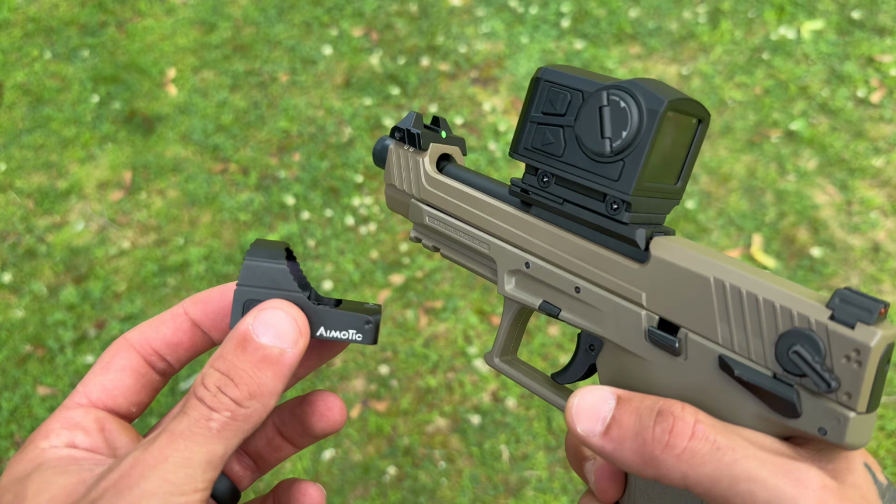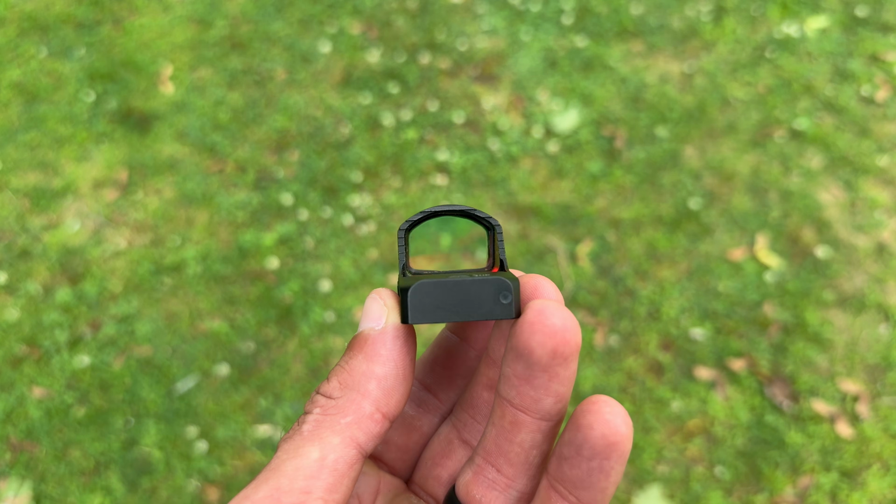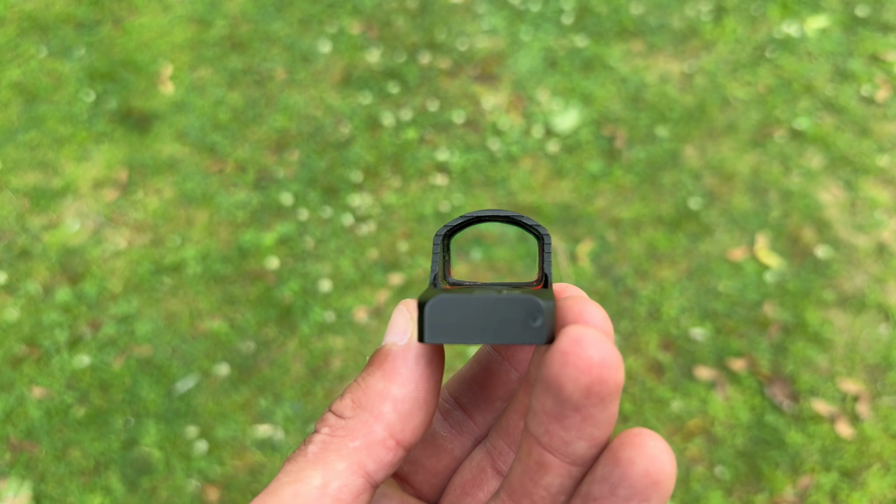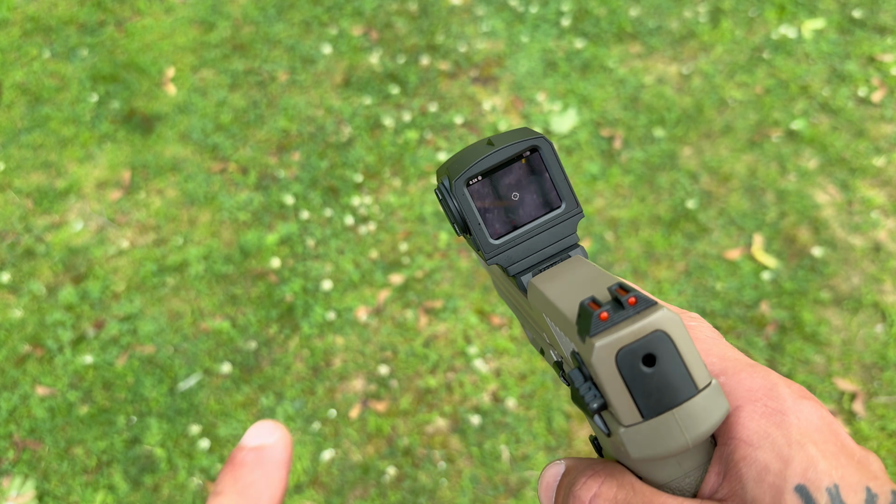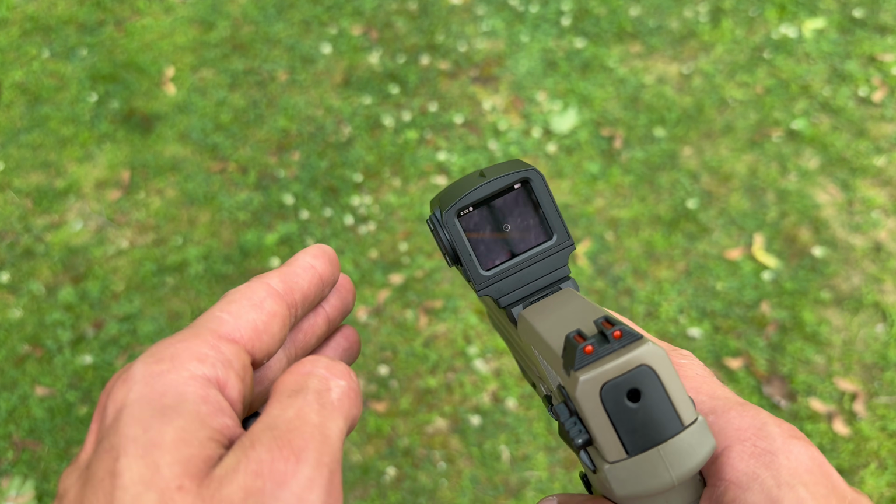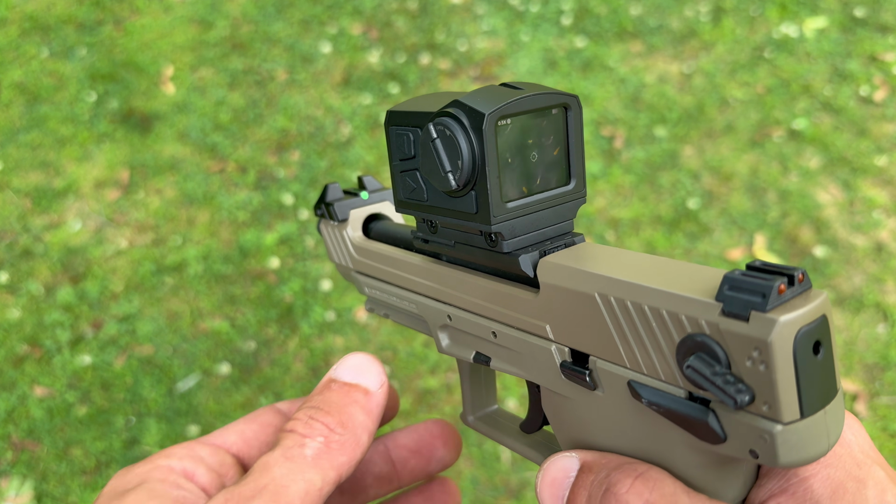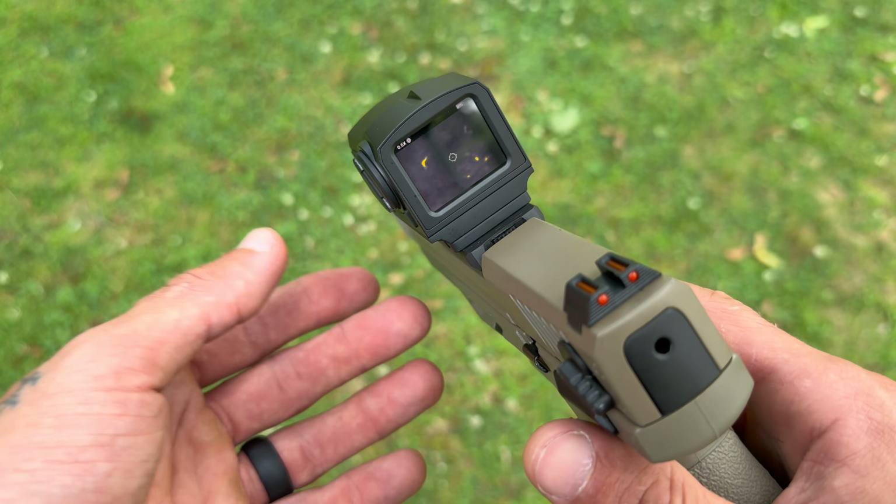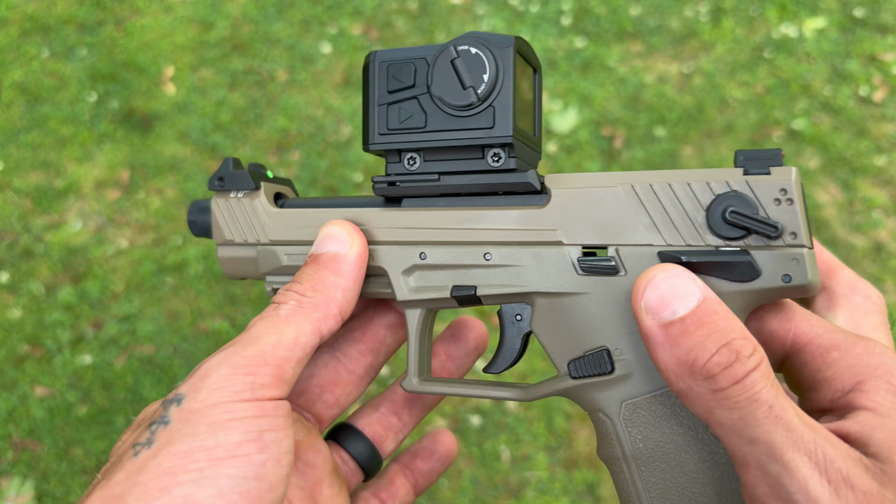Now, something that is going to take getting used to, as opposed to using a standard red dot, is that the reticle isn't always visible to the naked eye because you have to center yourself down the red dot in order to see it. When you have something like a digital one, the dot is always visible even at an angle, which theoretically gives you around-the-corner peeking capabilities, which, you know, I wouldn't do. Make sure you see what you're shooting at before you pew at it.